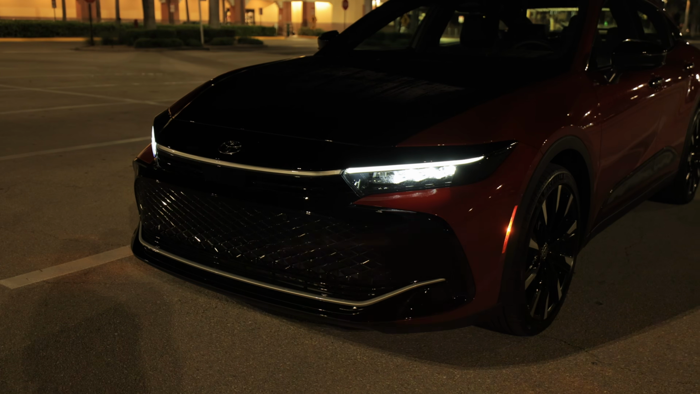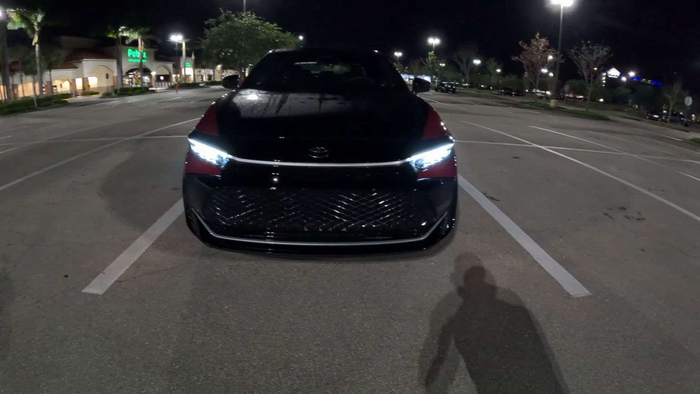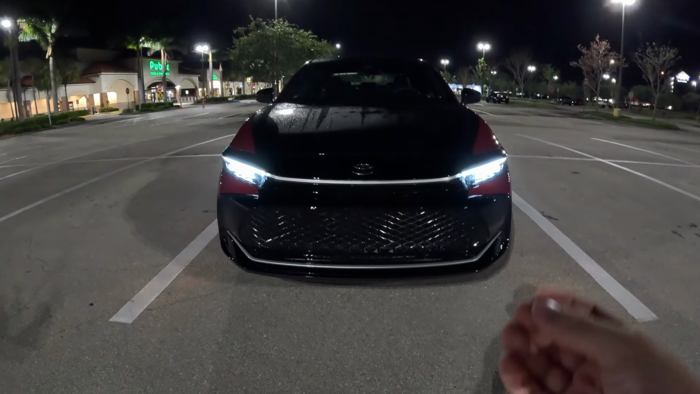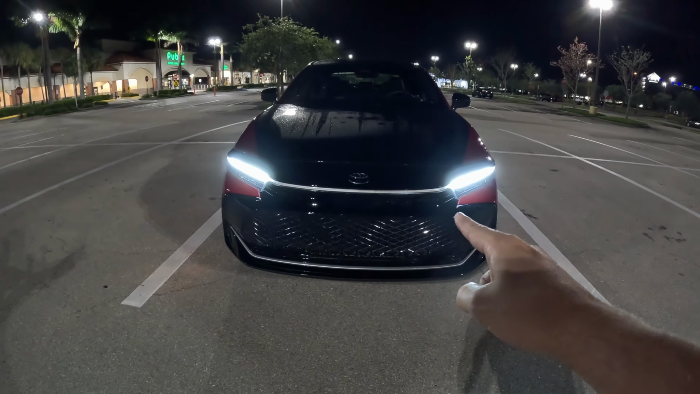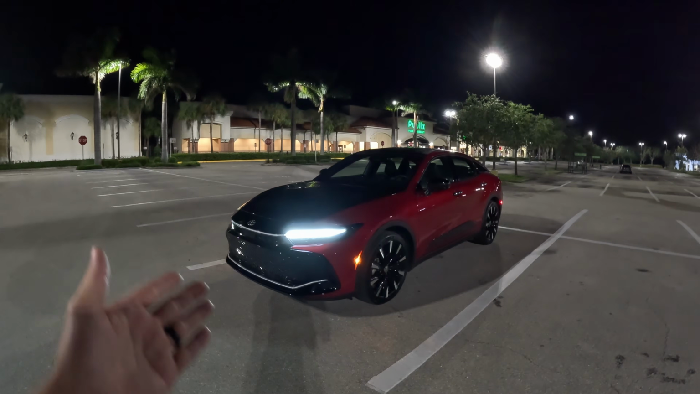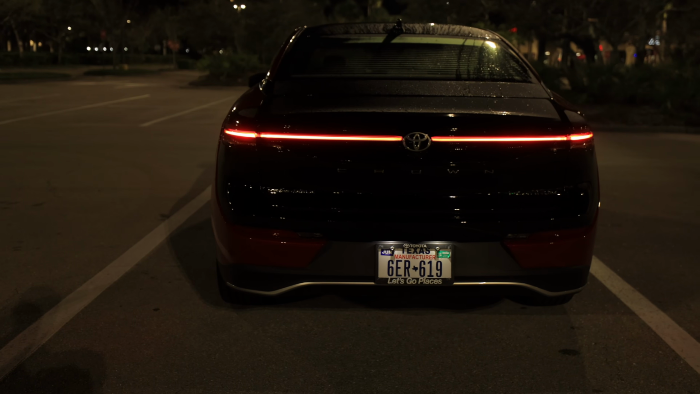Now we have this bar in the middle that, to me, looks like a daytime running light strip, but at nighttime there's nothing there. And I'm going to turn these lights off for your daytime running lights, and there's also no beam across. To me, it looks a little odd, and I think it would be pretty cool to match the front end with the back end having a light bar there.